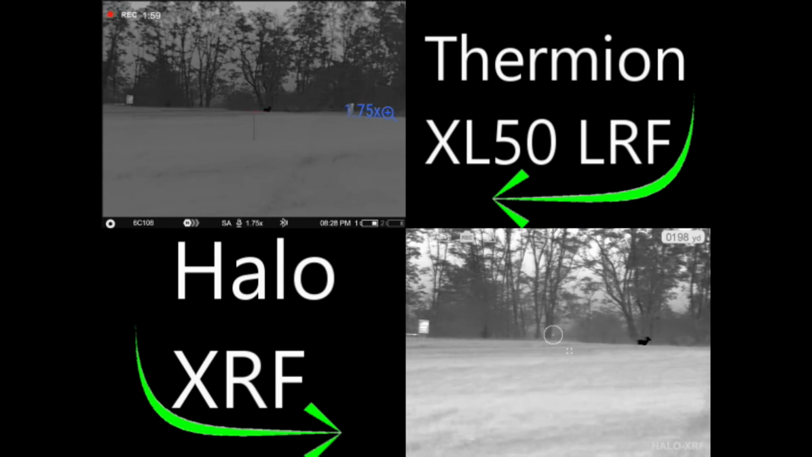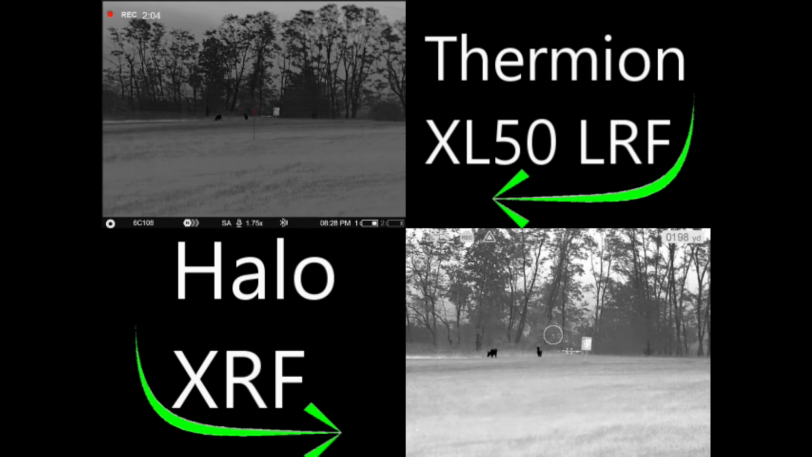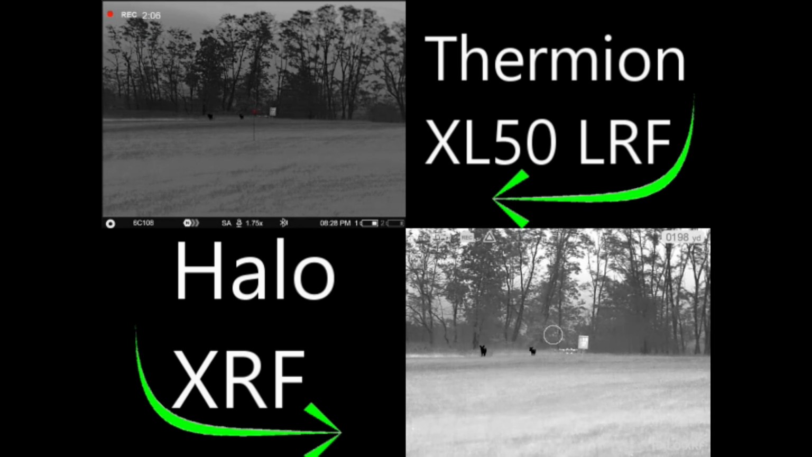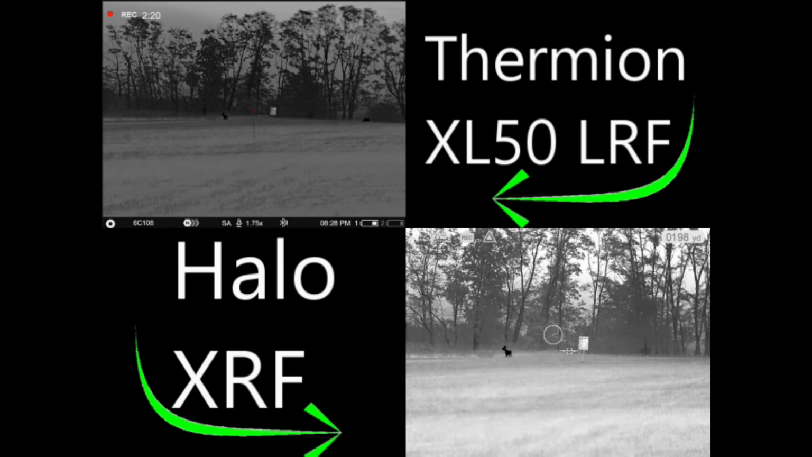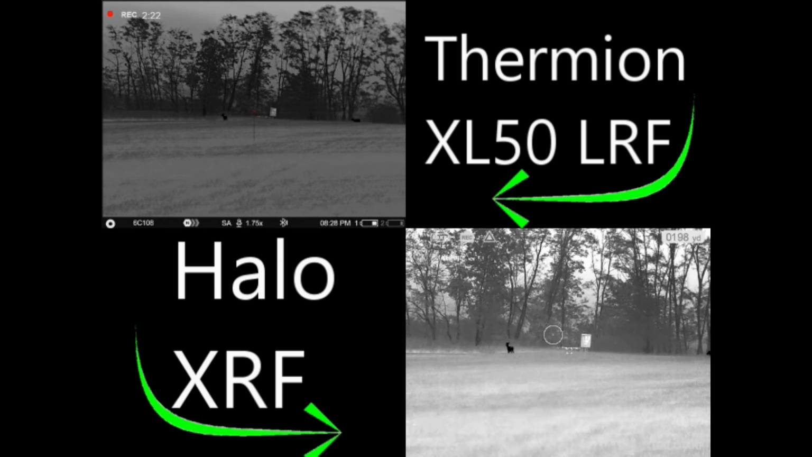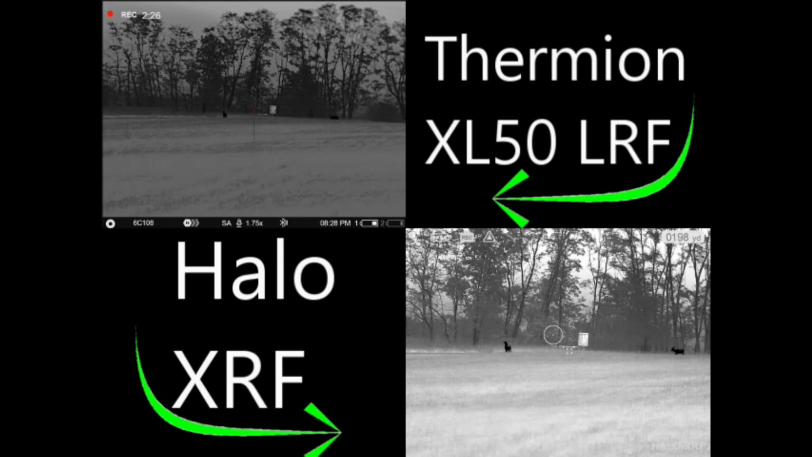But here's one thing I want you to see, is when I come across this field, what I'm calling the field, so basically the program is taking all the color values that it sees in the background and adjusting the image. Because it has such a wide field of view, it's seeing a different field, so to speak. The Halo is benefiting because it's looking at a smaller field, and so it's got less mix in that color adjustment.